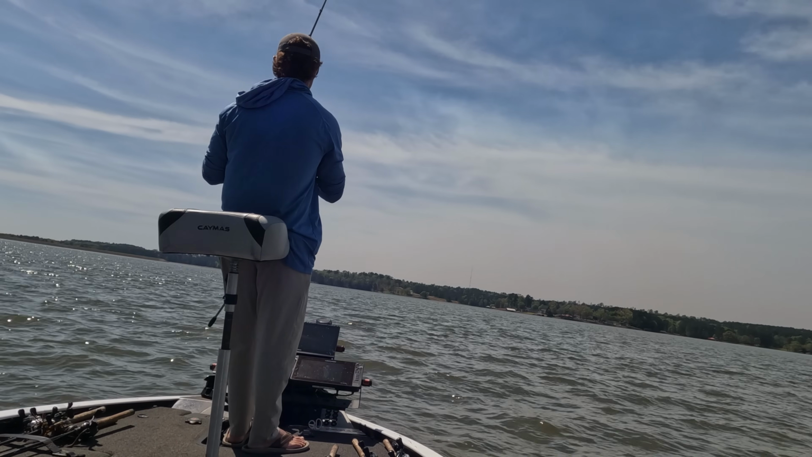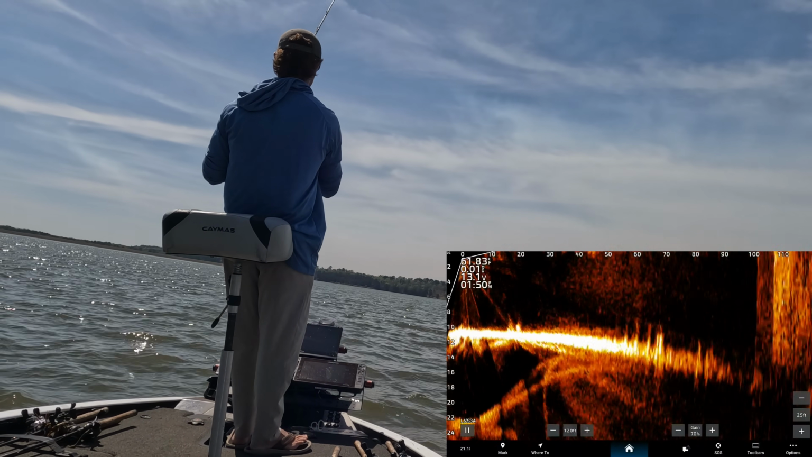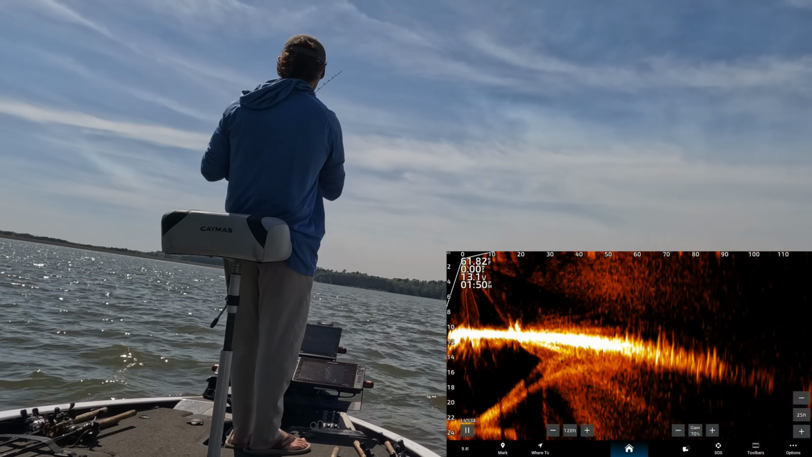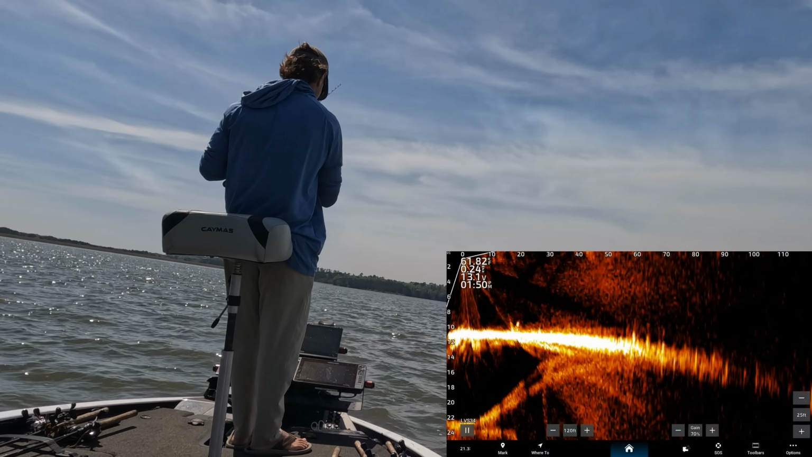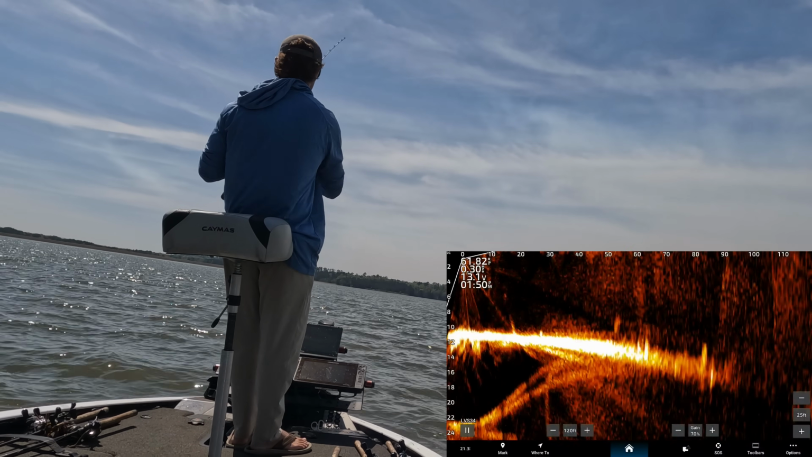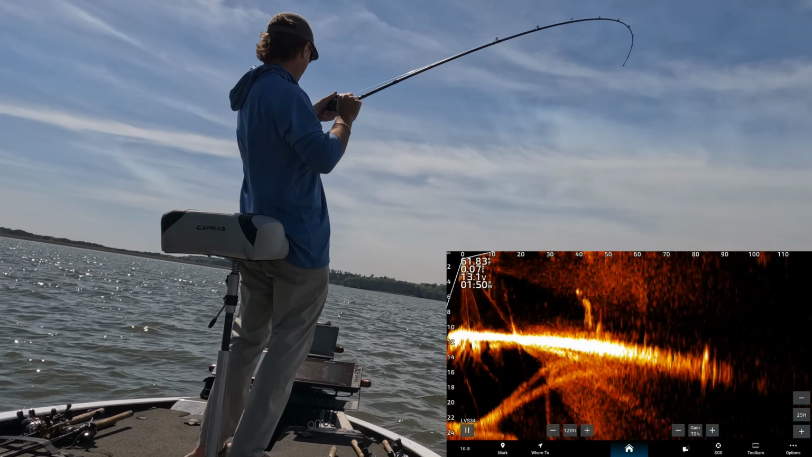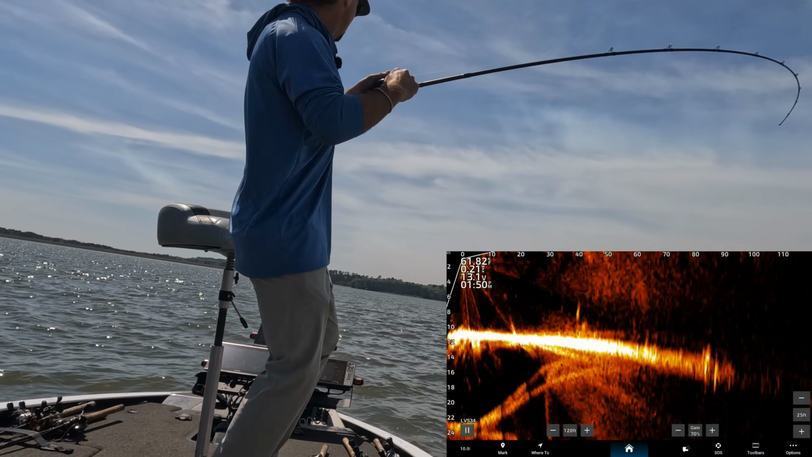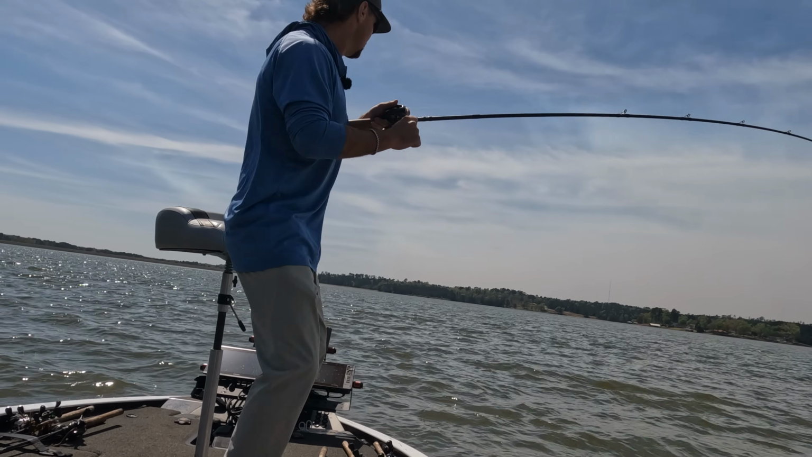Let's get it. The thing is with this hair jig, the faster you go, the better you're gonna be. You can't just drop it on the fish's head or they'll get spooked. There's one, giant. Giant. Like giant. Yeah.